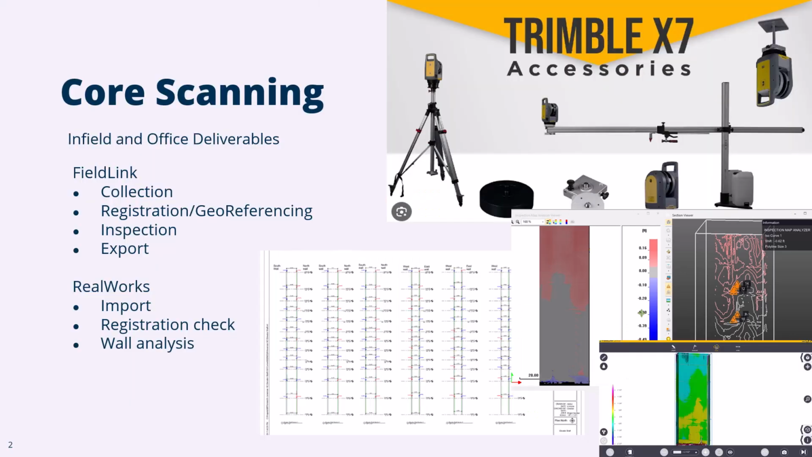Again, we'll talk a little bit about collection here, but we actually already have the data. We'll then talk about registration and georeferencing, which is pretty important, and then show you how to do those inspections and then what to export. If you're going to Navisworks or Revit or CAD, how to go directly to those programs or just go into RealWorks.